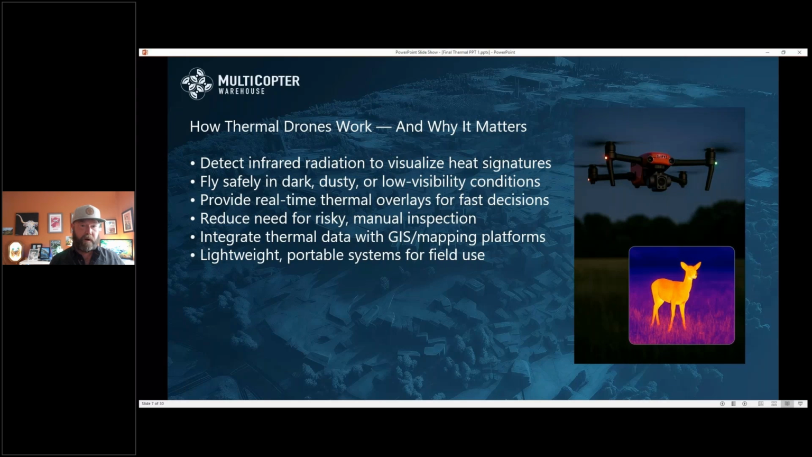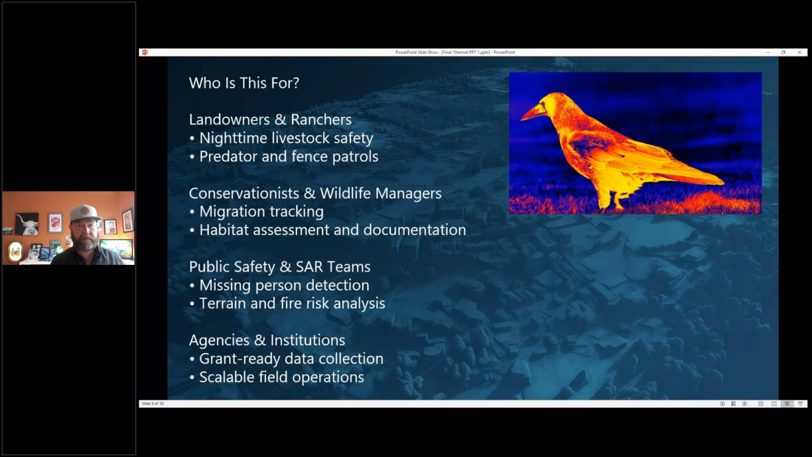So who's this for? Nighttime livestock operations, to maybe patrol the borderlines of ranches. If you have fences, or you're trying to see where wildlife might be located, or you have animals that could be potentially hurt, that type of deal. Migration tracking, habitat assessment and documentation, obviously public safety, missing persons, and fire risk analysis.